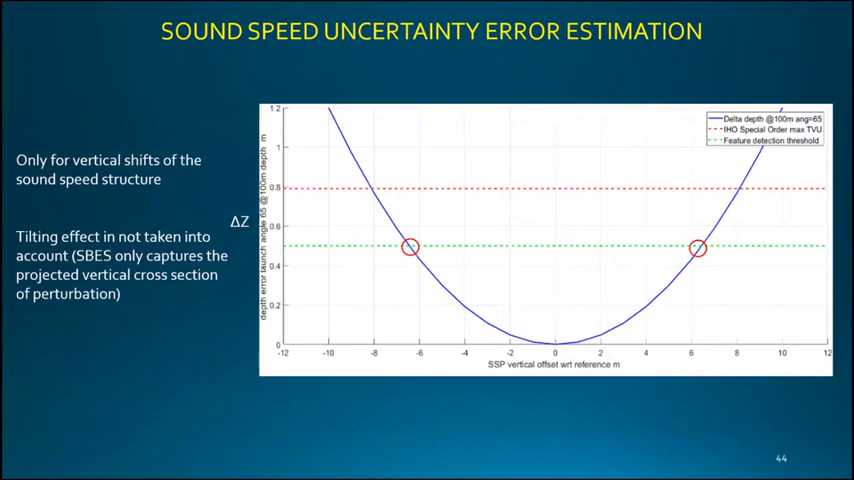And this is the standard that we required in this survey because we wanted to detect features up to 0.5 meters. So we found that the crossing is here at 6 meters. What it's telling us is that when the thermocline is displaced up and down more than 6 meters with respect to the last truth, the last MVP cast, then we are exceeding our budget in uncertainty.